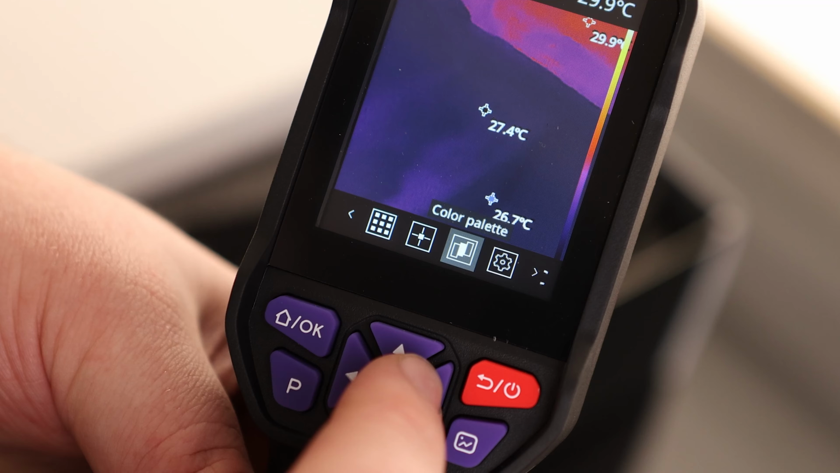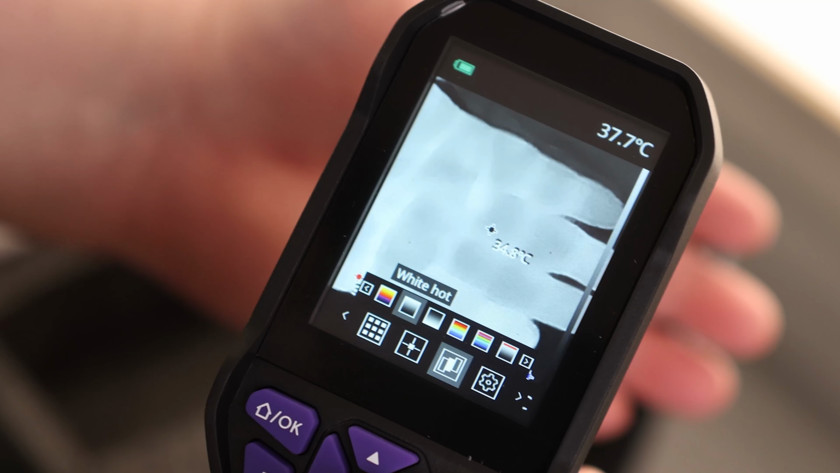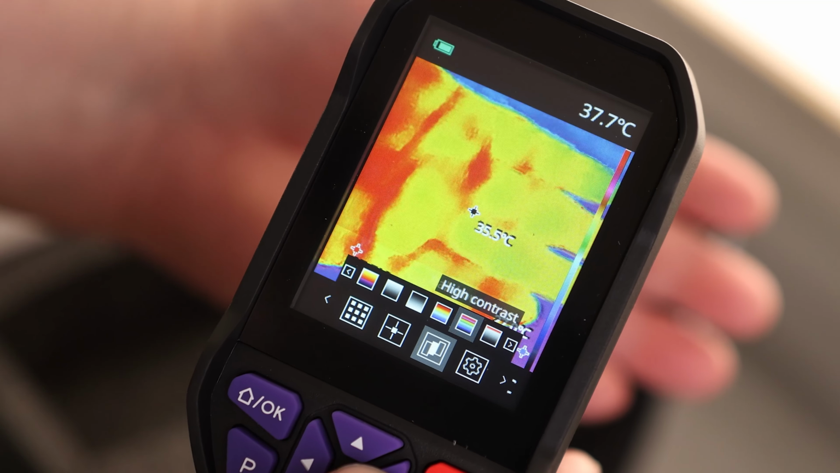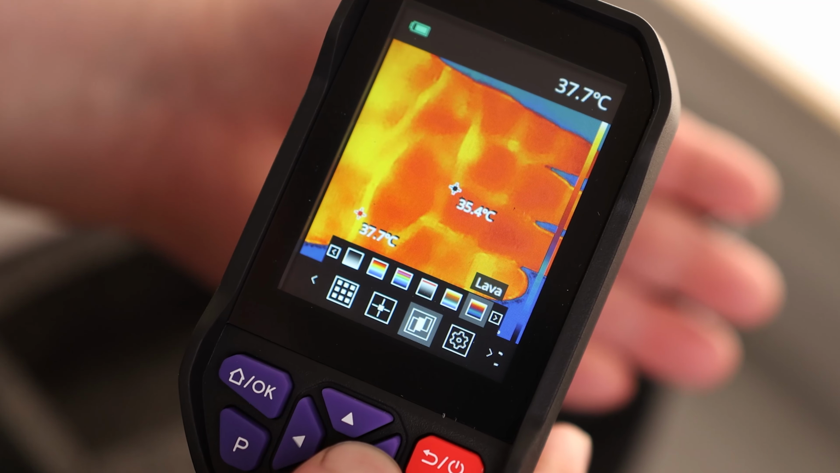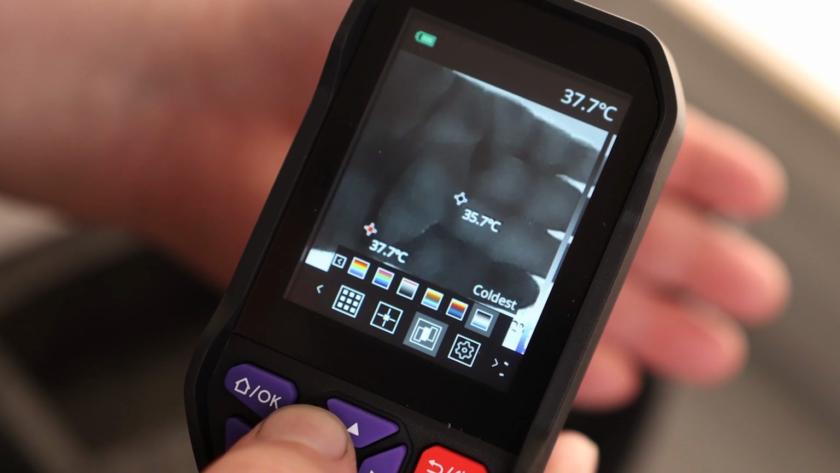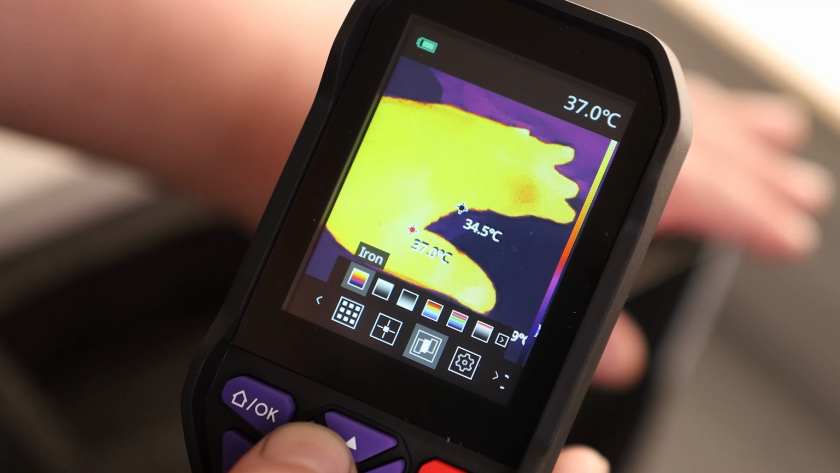If we click to the right, we've got our color palette. So right now it is on iron, which I prefer. We can change that to white hot, black hot, rainbow, high contrast, red hot, arctic, lava, coldest, and it looks like that's all of them. So you can use whatever setting is going to be most pleasant for your eyes.